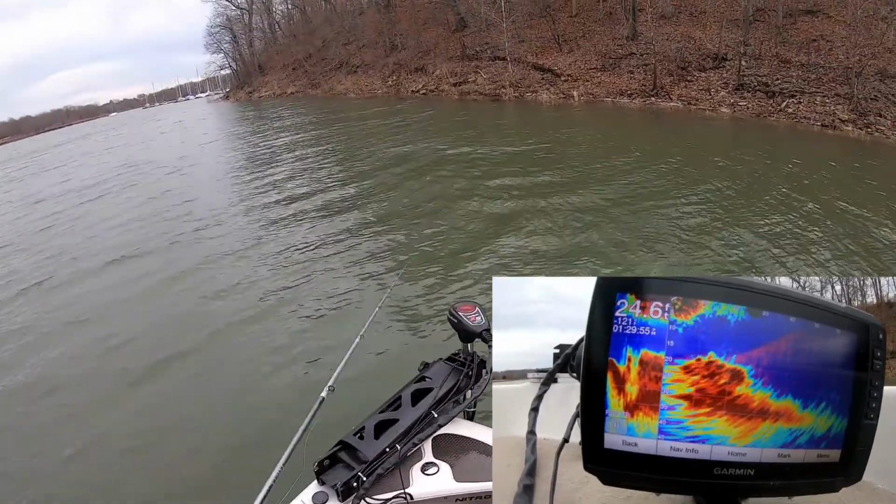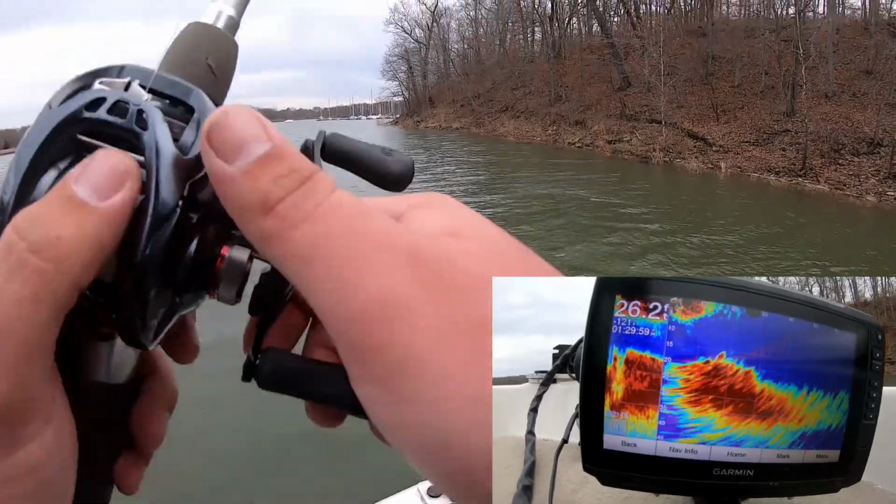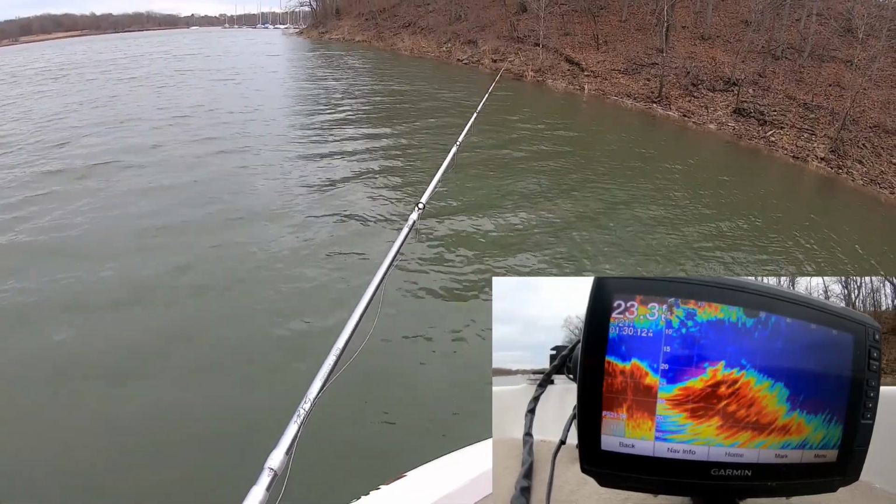There's the brush pile right there. We're on top of it, guys. You don't want to be on top of the brush pile. It doesn't work like that. That is a huge brush pile. I couldn't tell what it was because it's so big. I thought it was part of the ground.